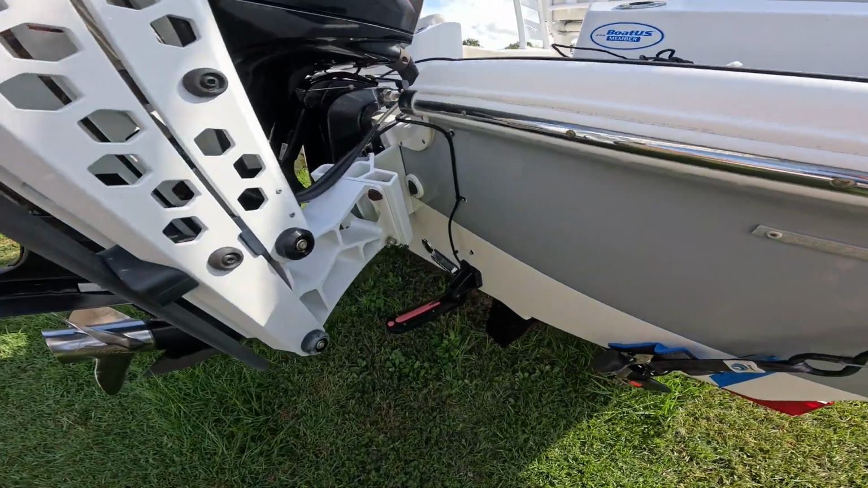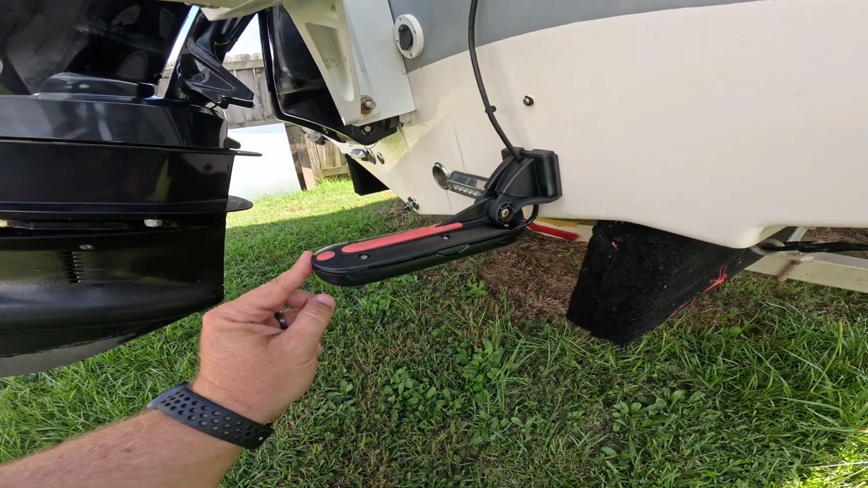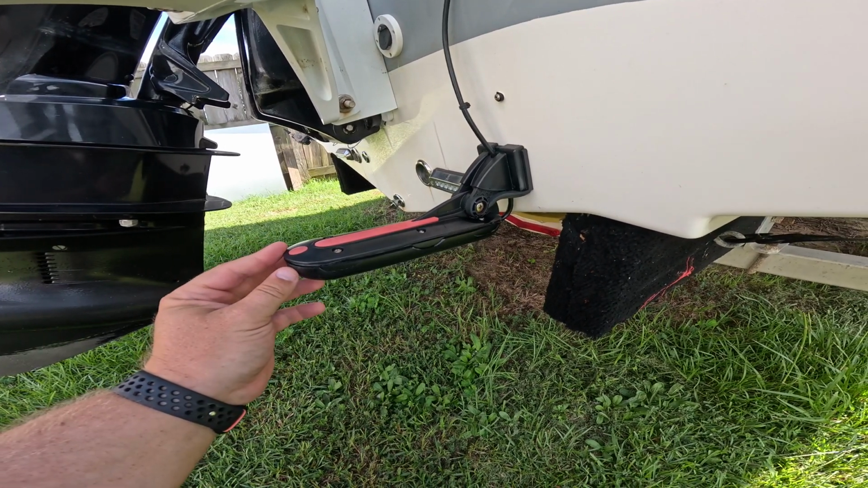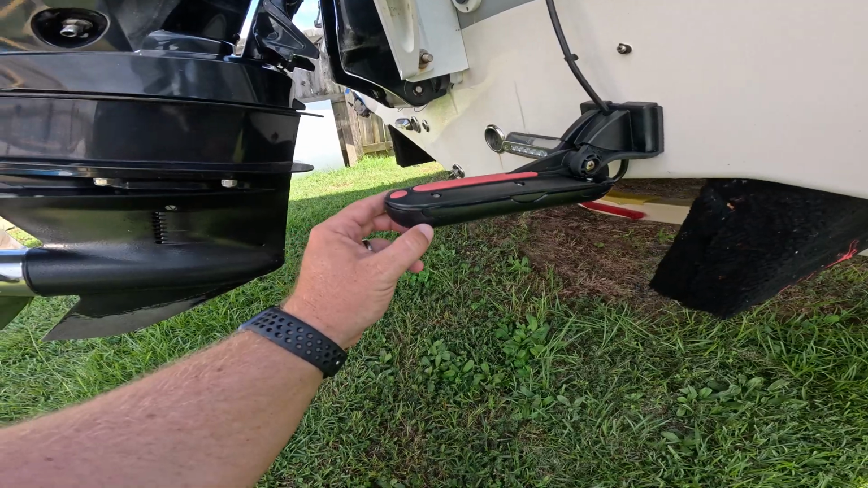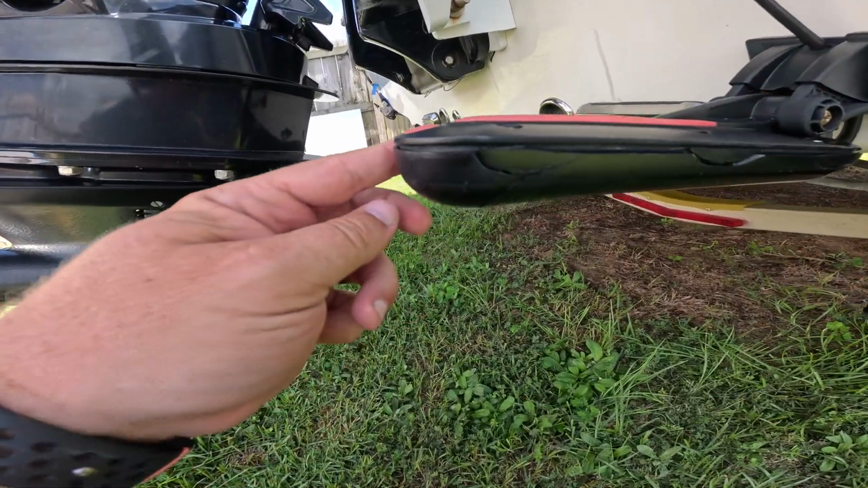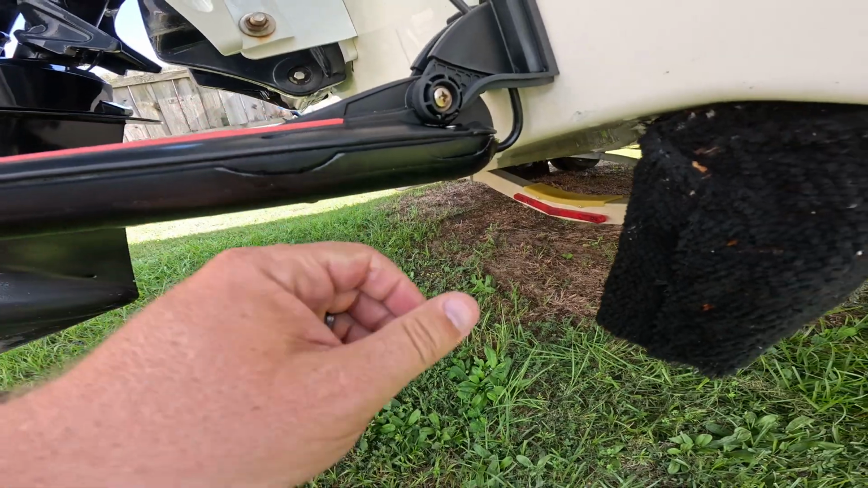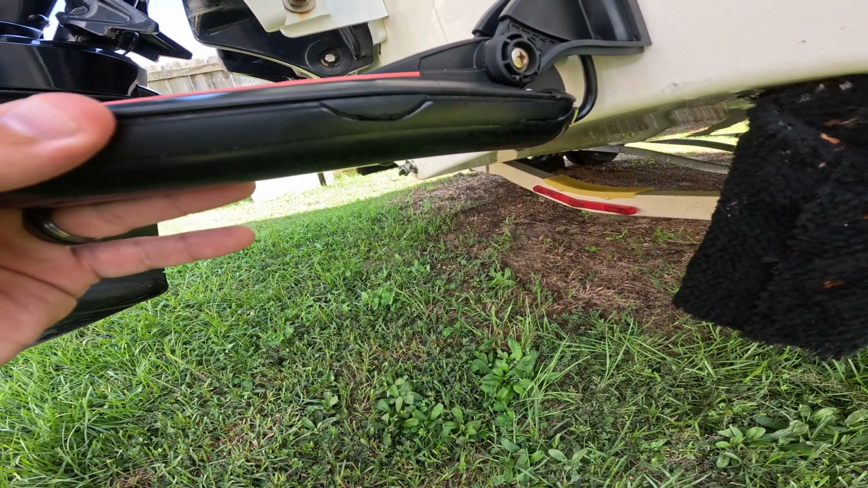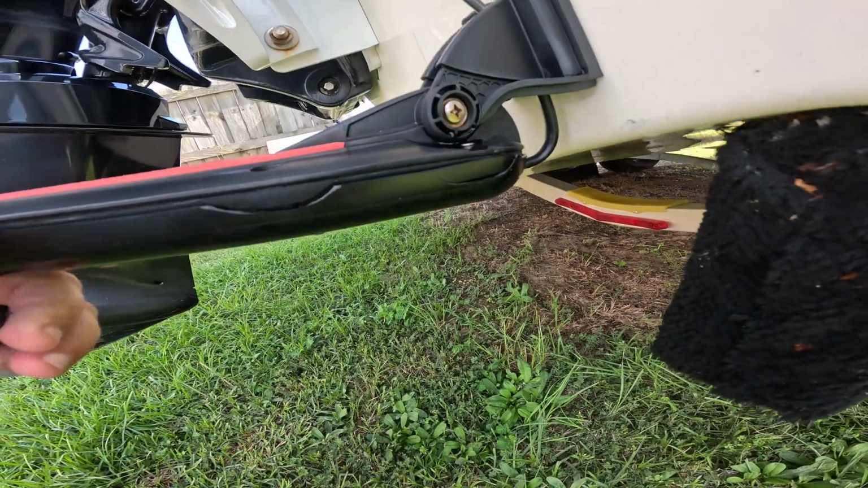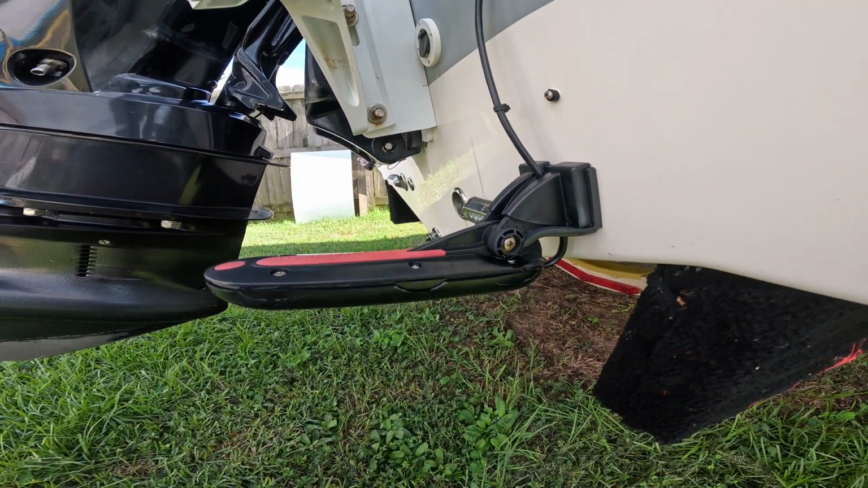I'm at the back of the boat now, and this is my transducer. It's the device that sends the imaging and the depth back to the screen, the SIMRAD. And as you can see, it's a little busted up, several cracks in the housing there. There's a crack, and it just feels like it's fallen off. There's a crack up there. So what I think is that it finally bit the dust. It's been like that for a minute.